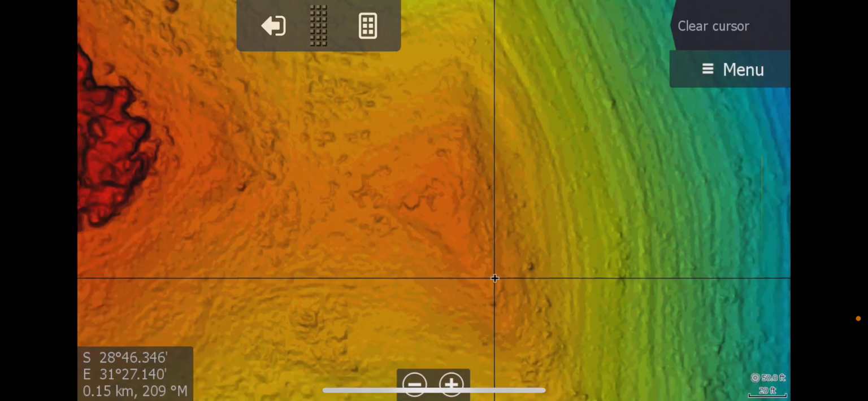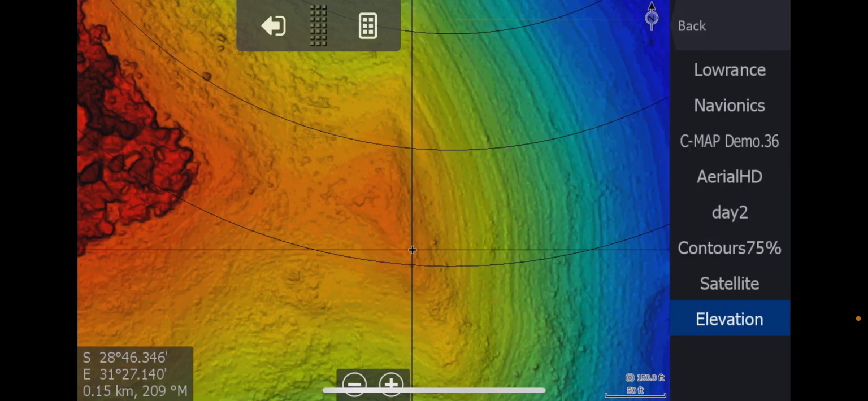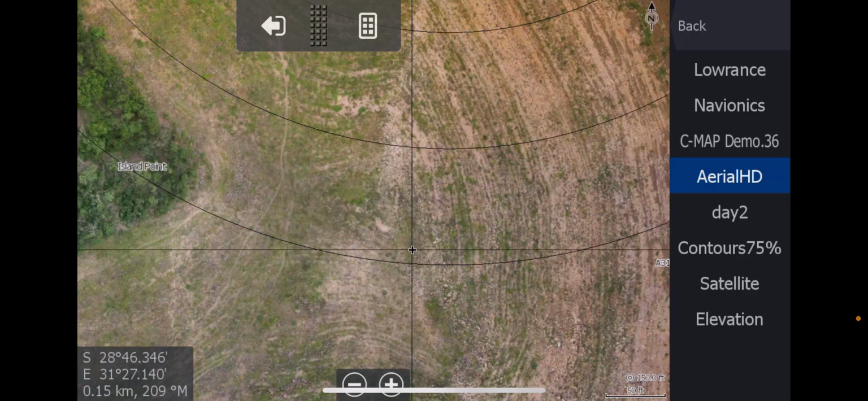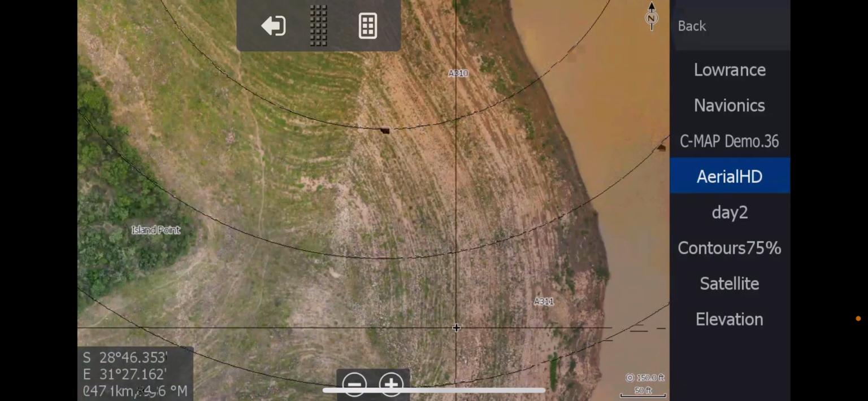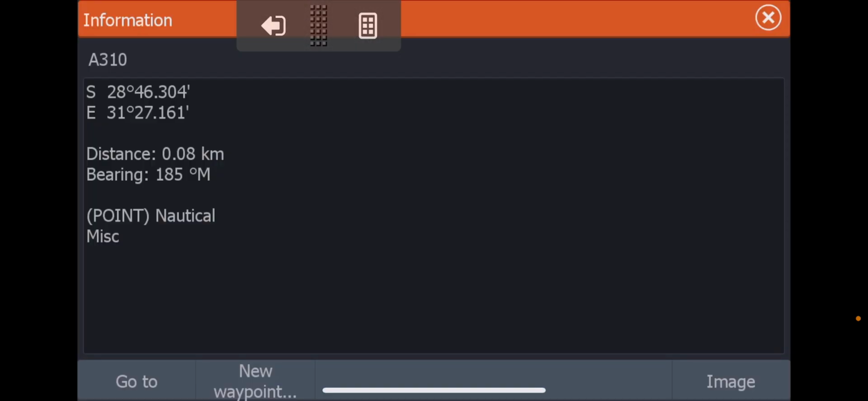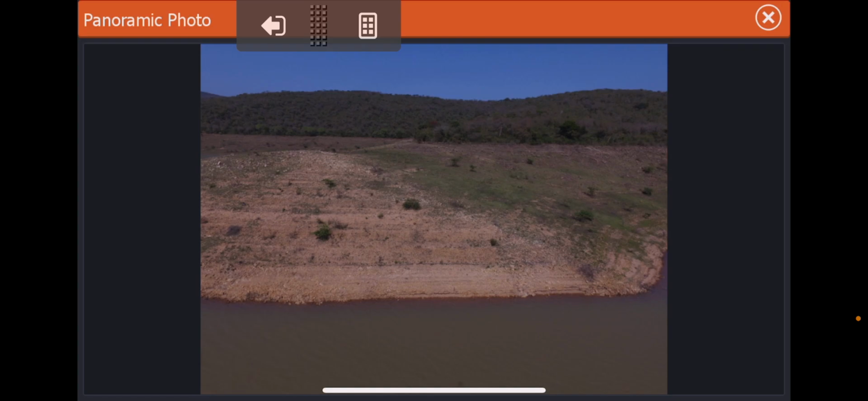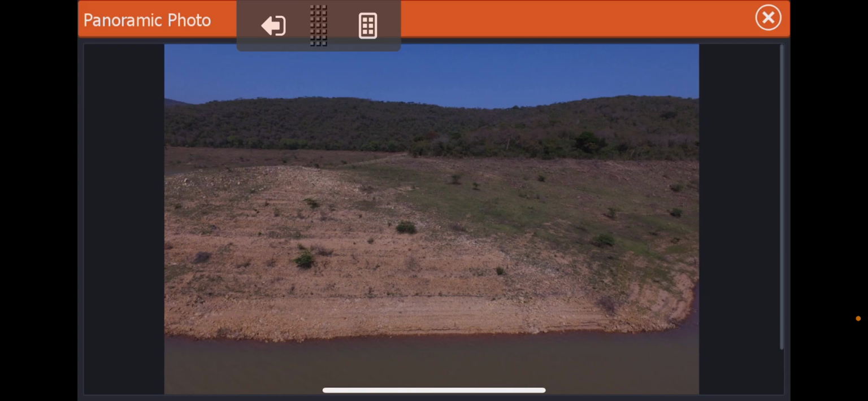But let's have a look at what this looked like with the drone. So we're going to change that back to aerial HD. And I remember collecting this, you can look how low the dam was when I came through here. Let's take this image here. See if I can just tap on it. Okay, look how low it was, guys. That's just insane. There's the 100% mark where the water is now, right in the back there, up by the green. This here in the front is that little island.